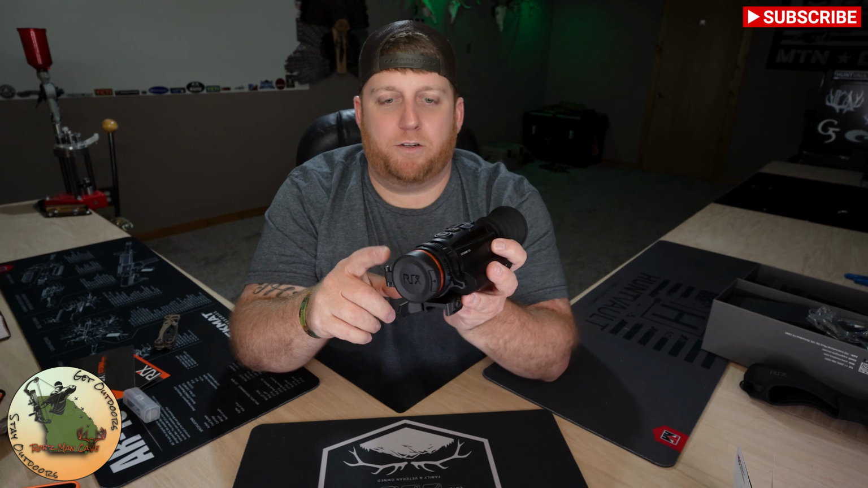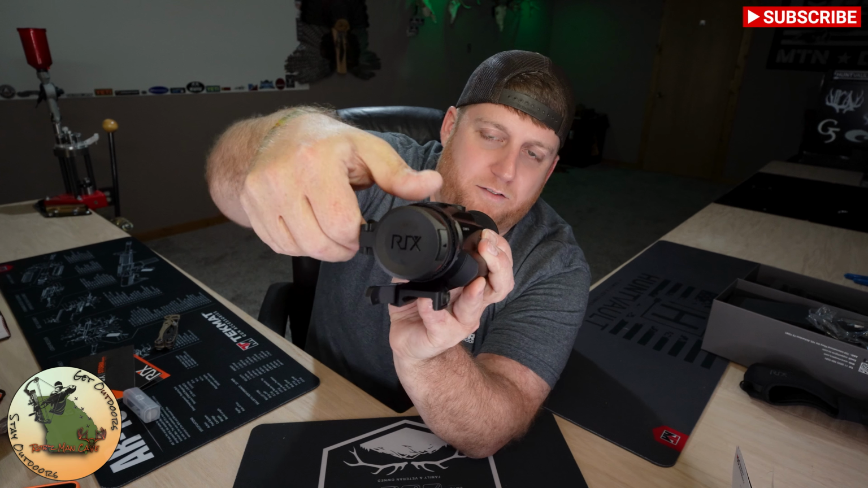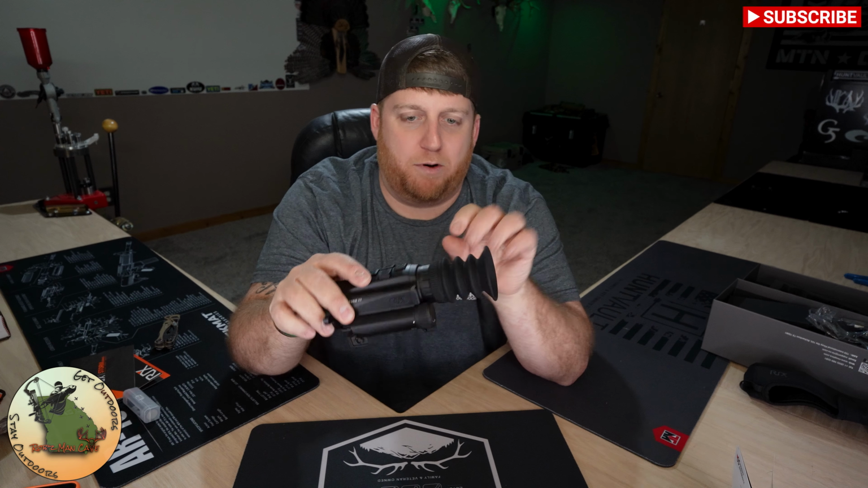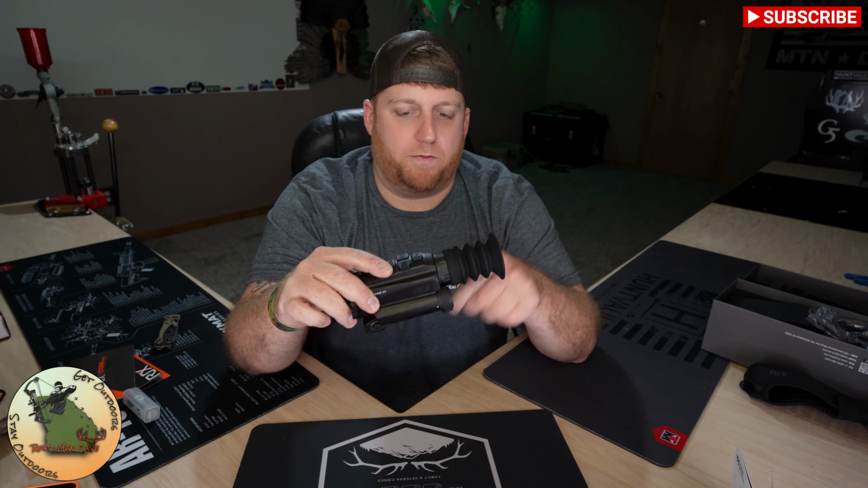And again, you've got your focus ring up here on the front, and I've put the throw lever here so you can see just how easy it is to reach up there and adjust your focus. You've also got an eyepiece diopter right here, which has some knurling even on the eye cup, so you can just reach up there and adjust your focus for your eyepiece.